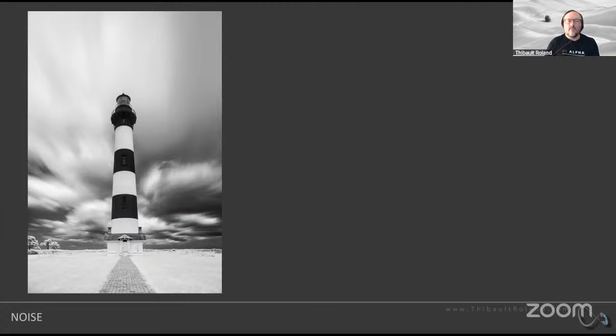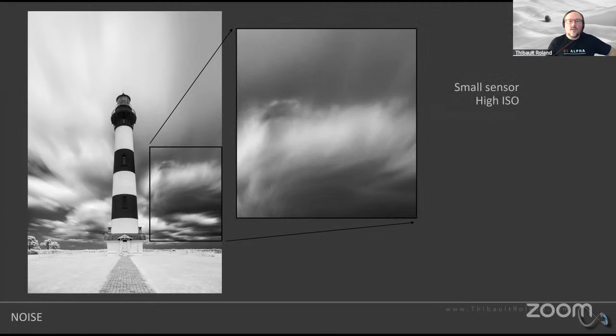Now, I believe this might be the last thing that I'm going to bring to your attention when it comes to infrared photography: it is extremely sensitive to the outside temperature and it's creating a lot of noise, just generally speaking. So if I'm zooming in here, there's a lot of noise in that particular image. This is pretty typical of infrared.